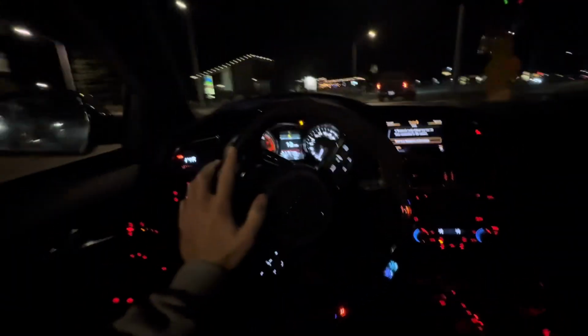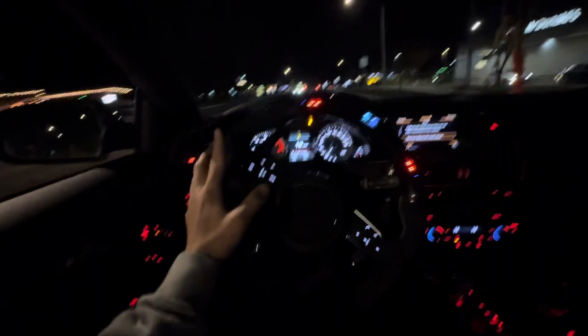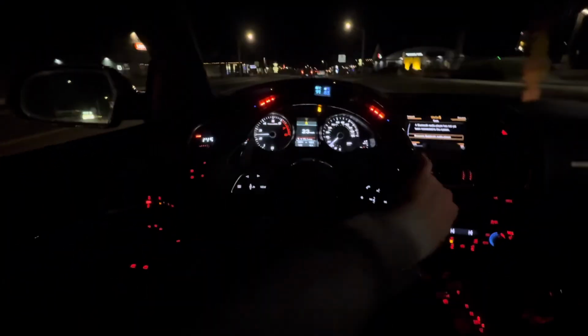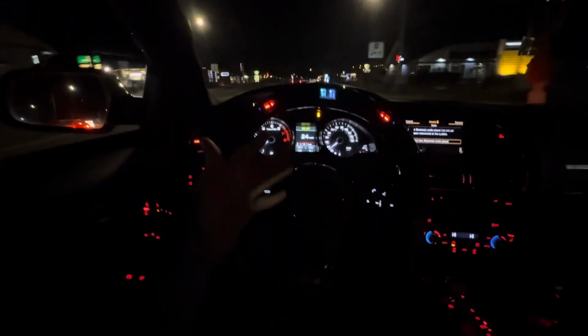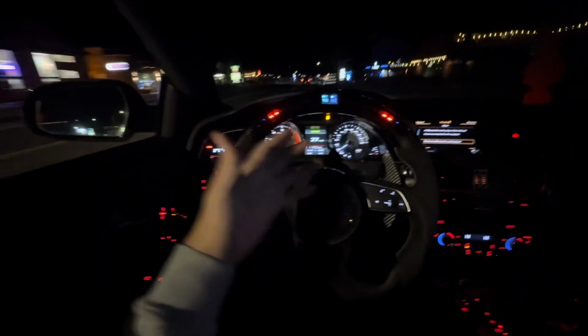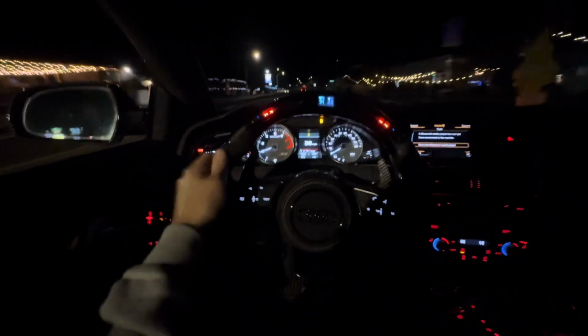I posted something on Instagram and asked if I should wrap this car, and if I do wrap it, what color. I never wanted to wrap this car because of the color. It's the only one that Audi made in this color, which is really cool. But wraps are temporary. I could always take it off and go back to the paint, but also it would protect the paint. So there's upsides and downsides to both.